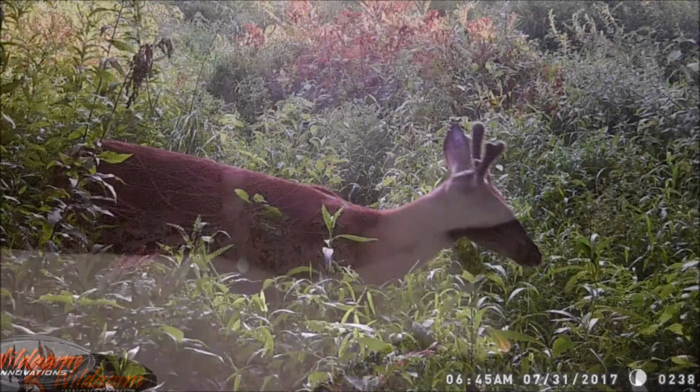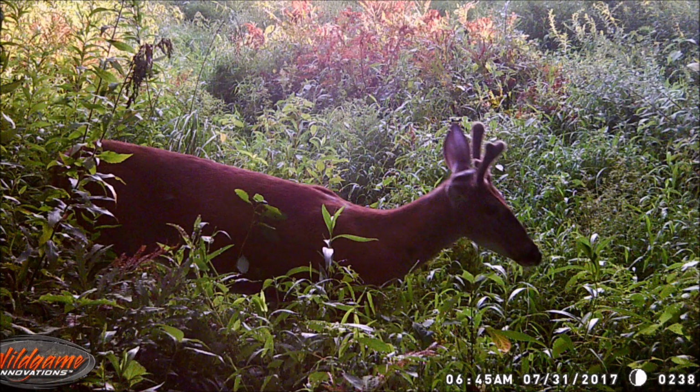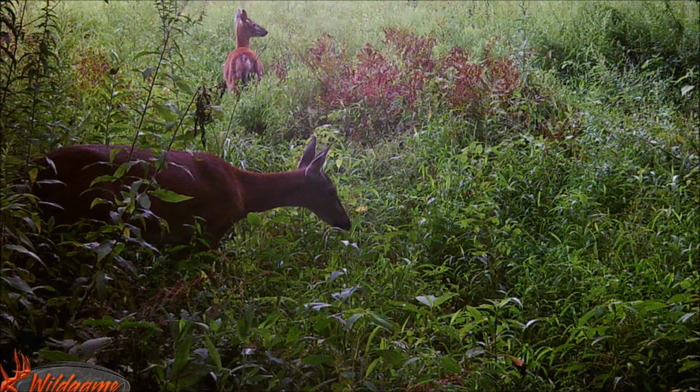Alright, time to take them home. I'm going to hook them up on my laptop and see what type of pictures we got. Okay, here's some of our pictures here. There's a nice little rack buck at night. Here's a young buck here. Just see his antlers starting to form there. He's still in velvet. There's 2 does.